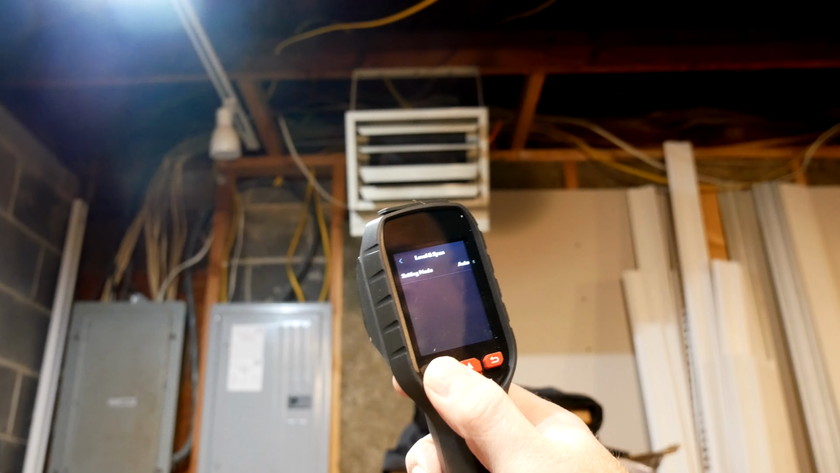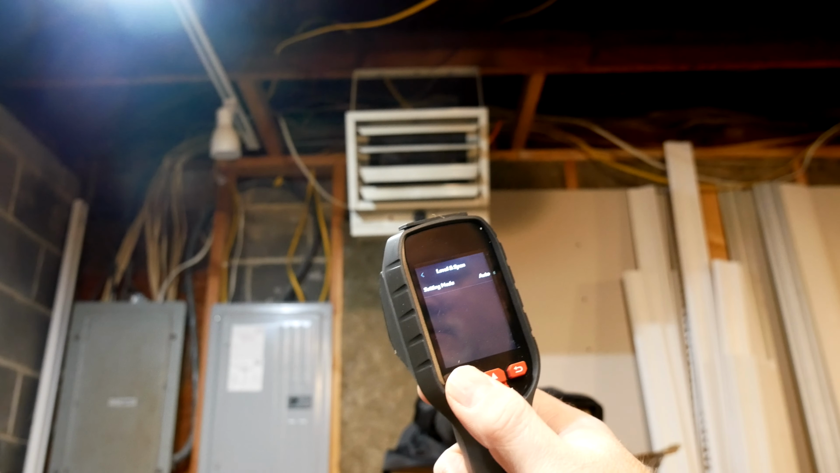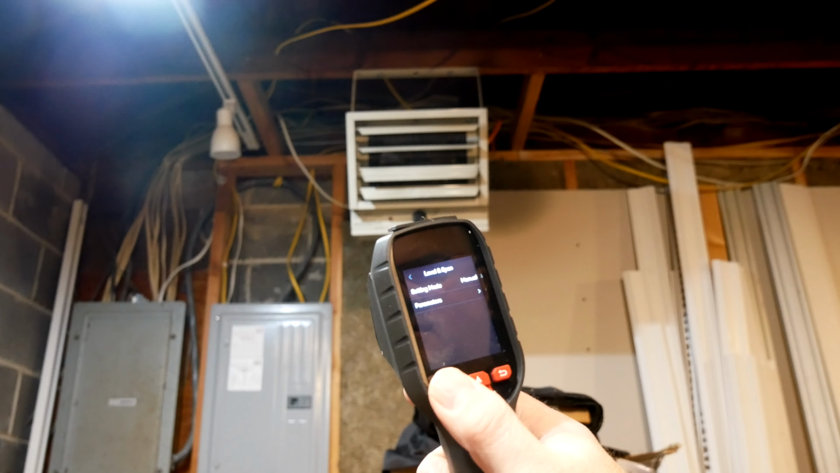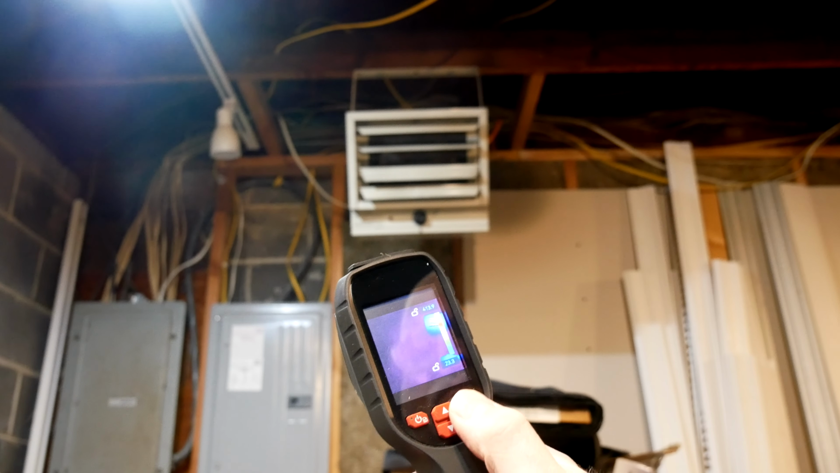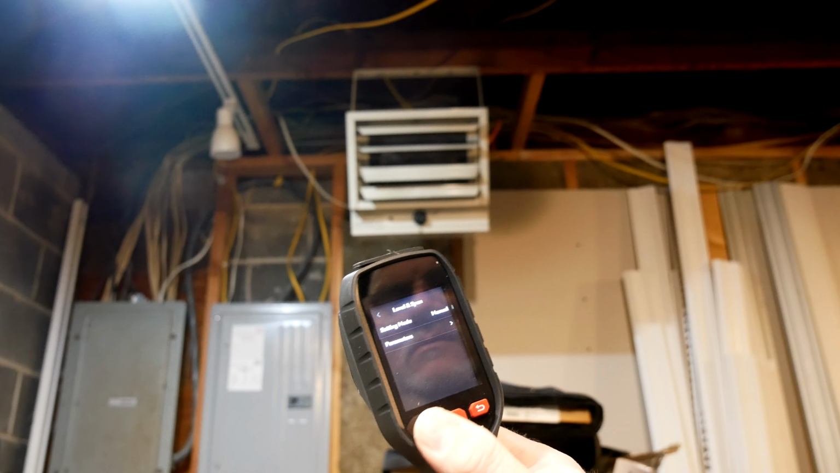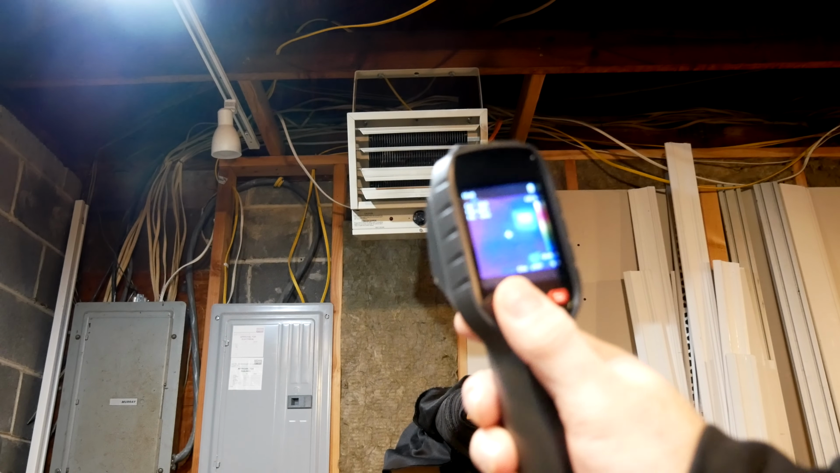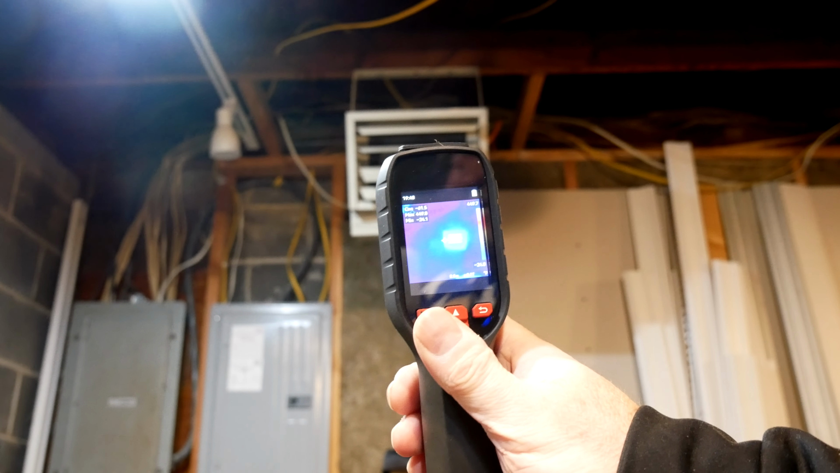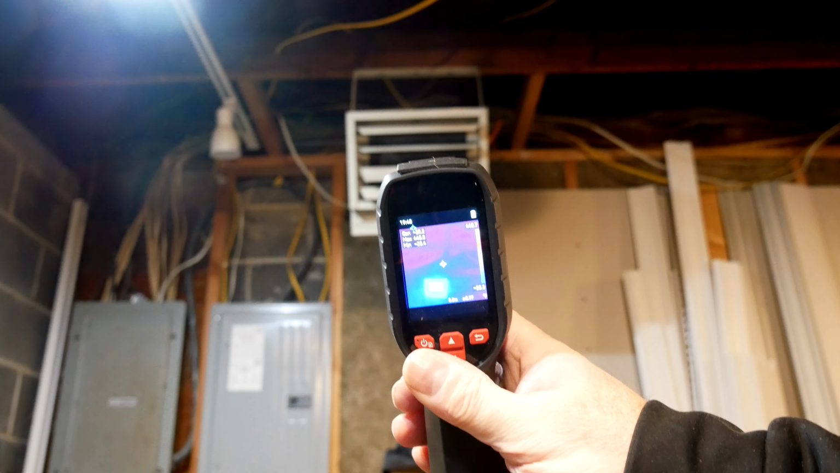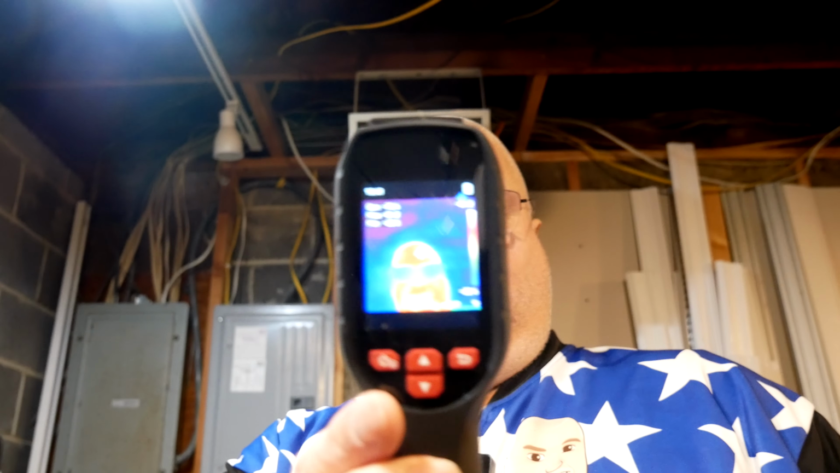And the setting mode for the level is auto, manual, parameters. Yeah, we'll leave it on auto. So that heater is putting out 400 and some degrees. Yeah, so this is a neat little camera there.